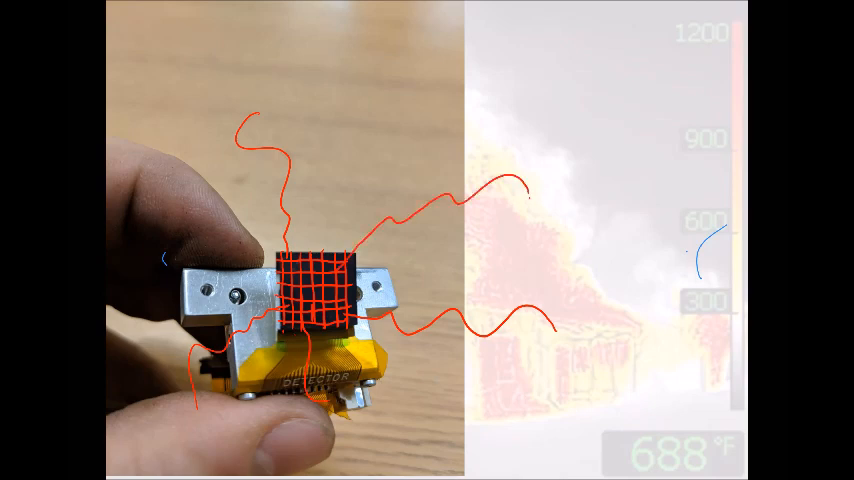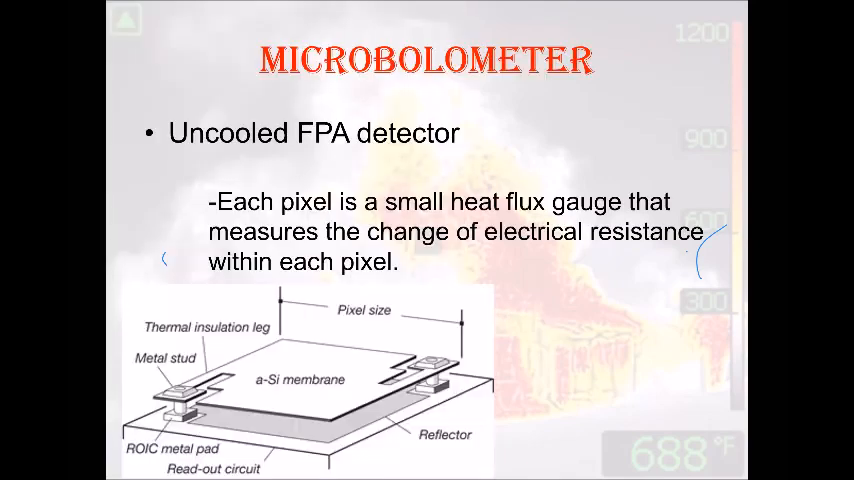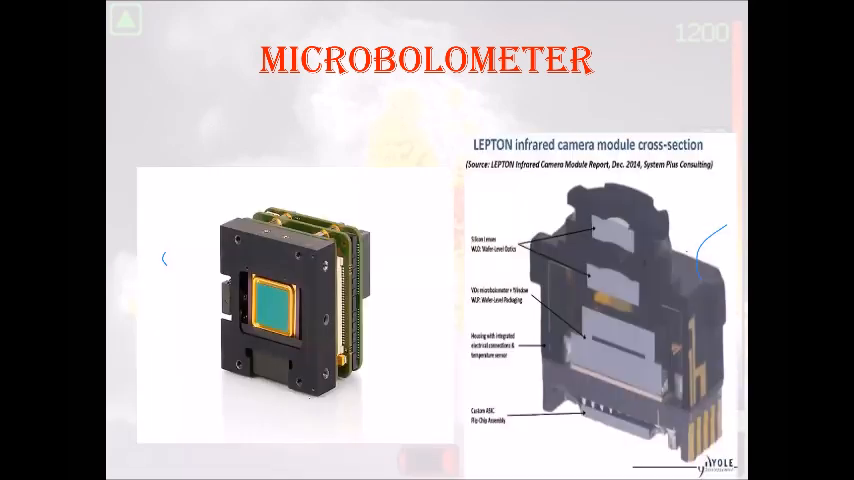Then it sends the signal throughout the camera, through the computer, and it's going to create the image that correlates with the information that is produced. We'll go into a little bit of detail about resolution and how that correlates with a better camera. This is what the pixels would look like inside of there. Each one of these is a little heat flux gauge. It's reading information, giving you detail. The more of these I have, the better off my camera is. That's why it's so important to pay attention to your specs when you're purchasing a camera.